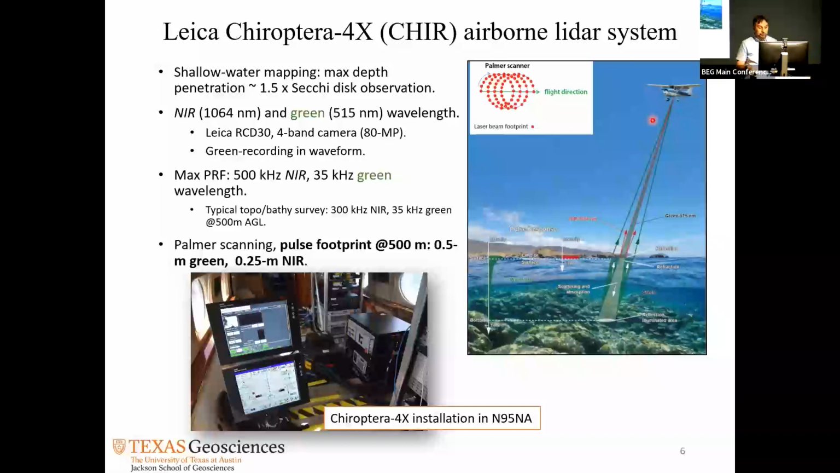So here it is. At 500 meters, which we propose to fly at in this study, our pulse footprint for near infrared is only 25 centimeters. Compared to ICESat-2, 13 meters in radius, so much, much, much bigger. So when you're comparing things, of course, we need to keep that in mind.